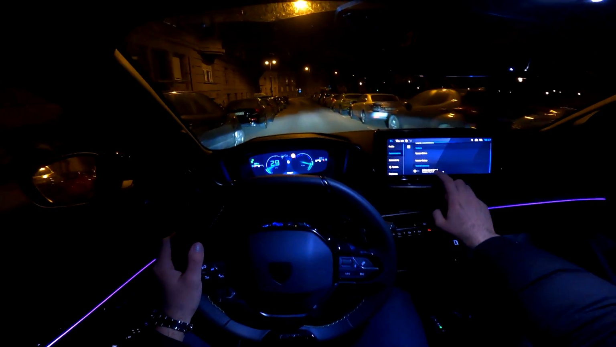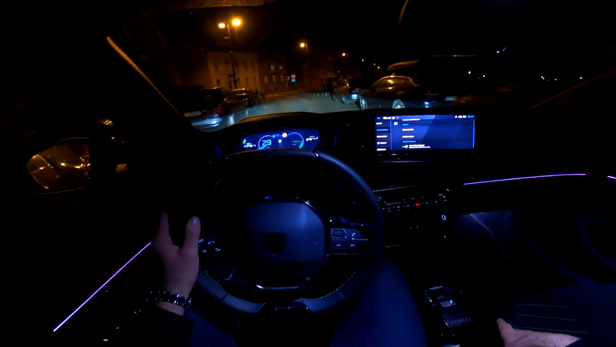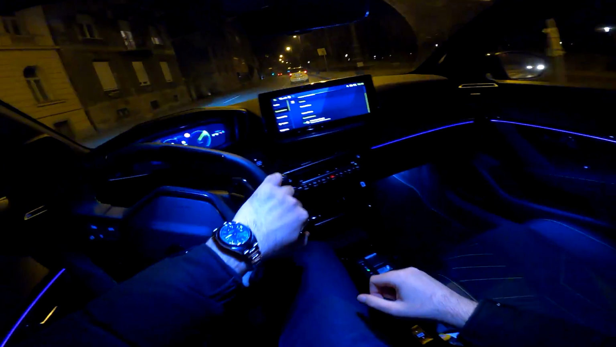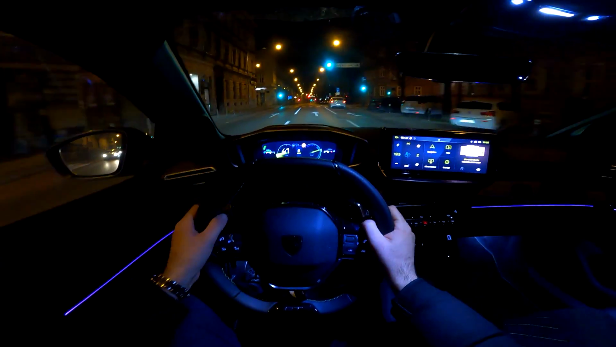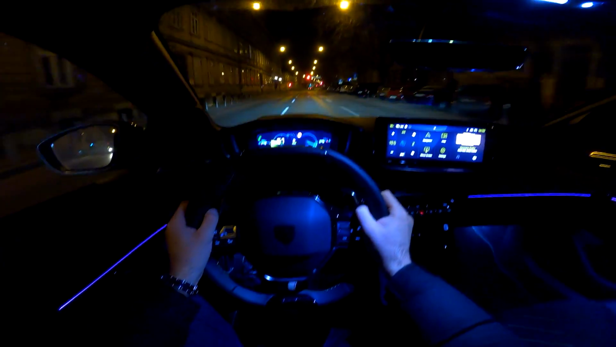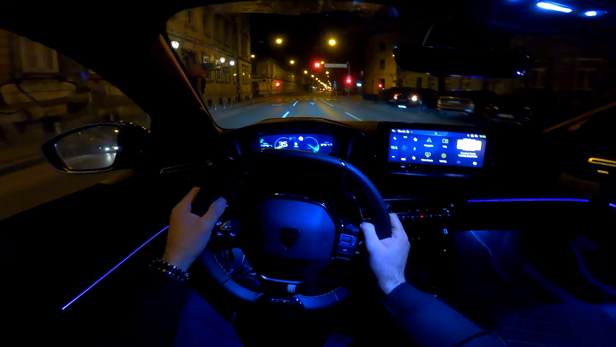And if you go to settings, you can activate sport sound. So when you're in sport mode, then you have more pronounced sport sound, which I'll show you now. So now when I push the throttle, you can hear more pronounced sporty sound, which is very cool in my opinion.